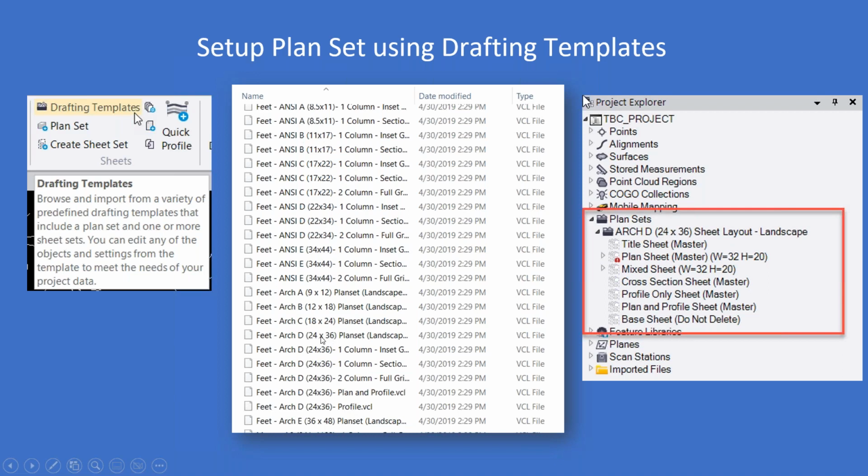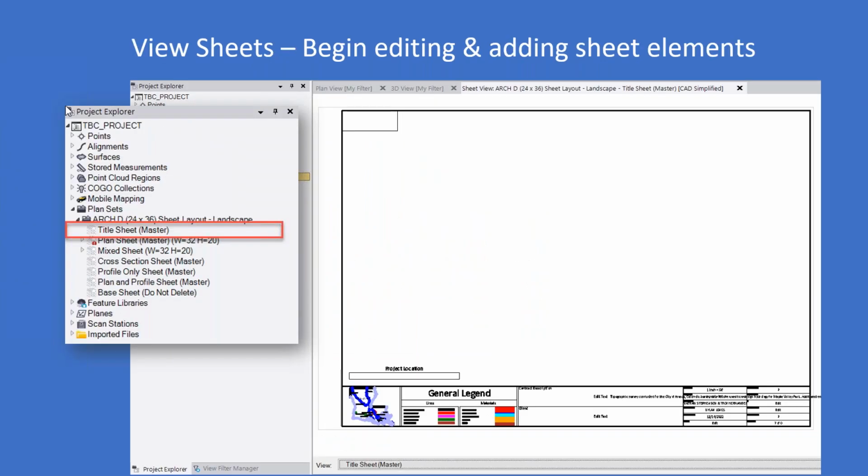So if you wanted a 24 by 36 plan set, you could simply drag and drop this VCL file right into your TBC project, and it establishes a plan set with a variety of sheets to go along with it. So if you're doing a simple plan, or maybe a plan and profile, maybe some corridor cross sections, they've already provided you the sheets to establish just the groundwork of it all. And you'll see on this slide what that looks like at the very beginning.